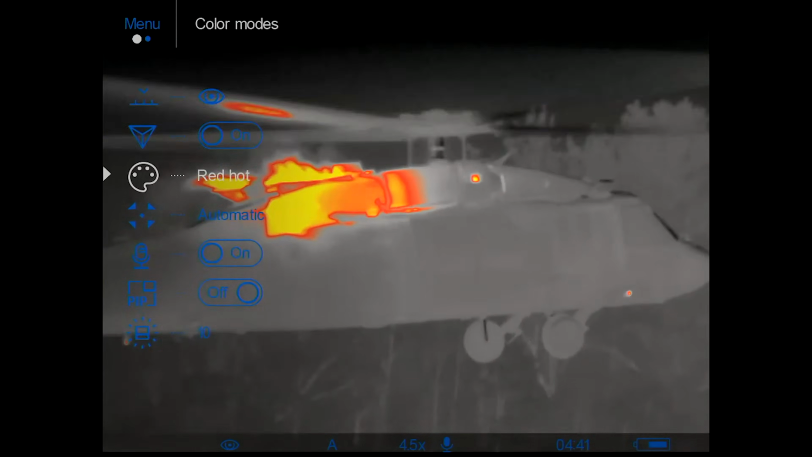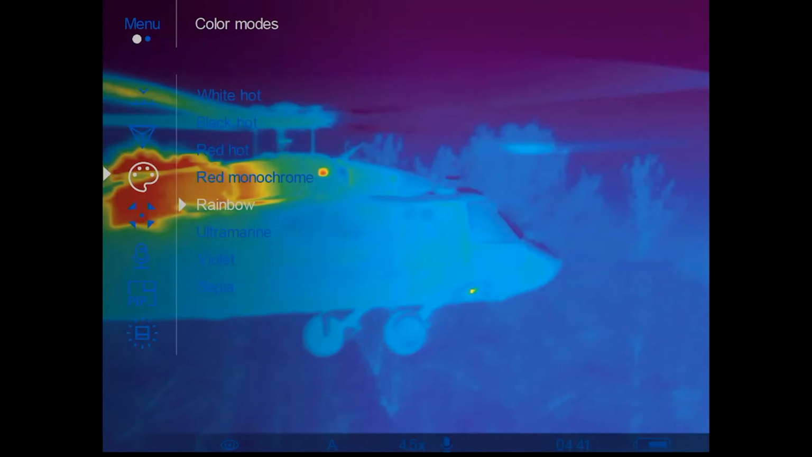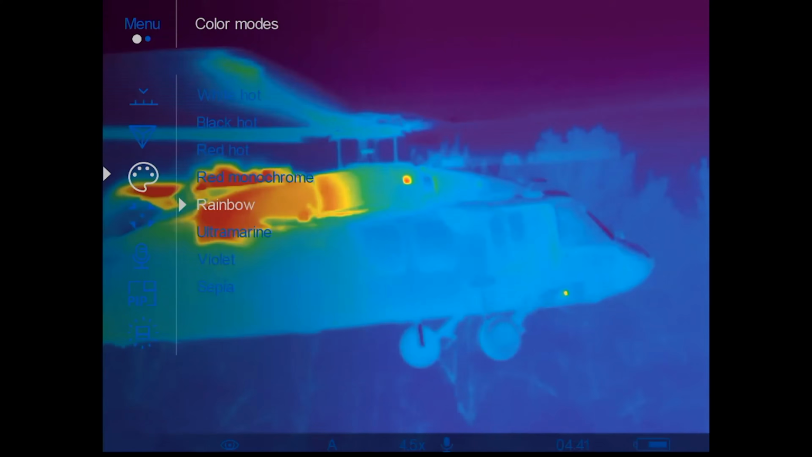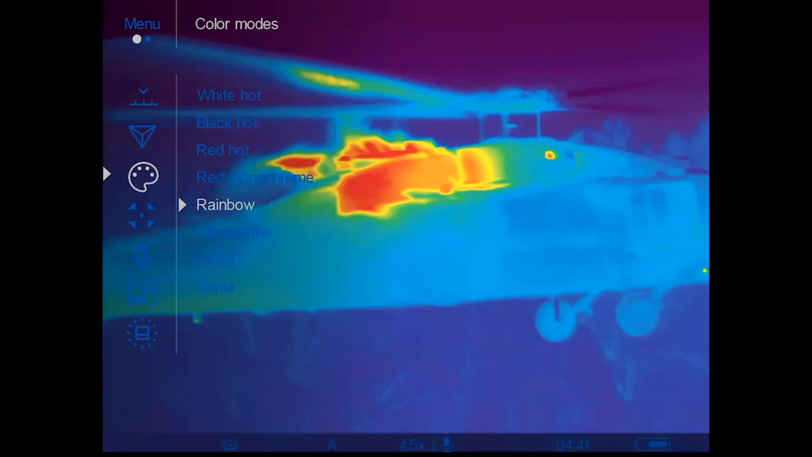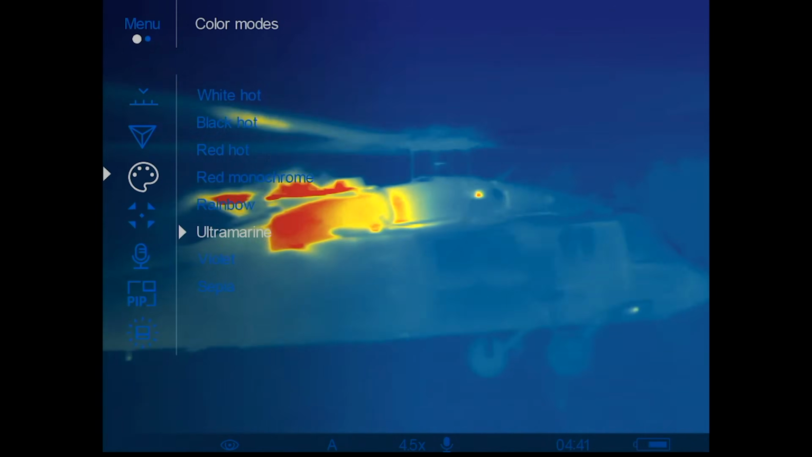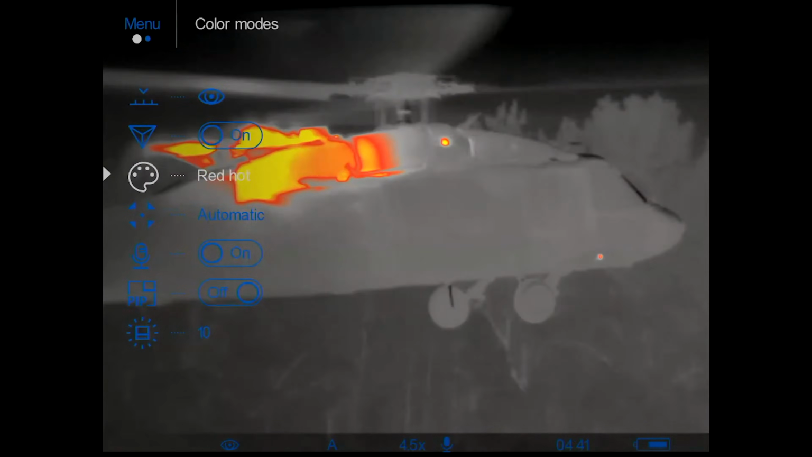You can slide this thing in your pocket, or it comes with a little pouch that you can throw around your neck and keep on your chest or hanging on your side while you're out hunting. Now, if you're interested in one of these, you probably already know about thermals. You're probably just in the market for either your first thermal or another scanner. Now, this is a good price, but you get what you pay for.